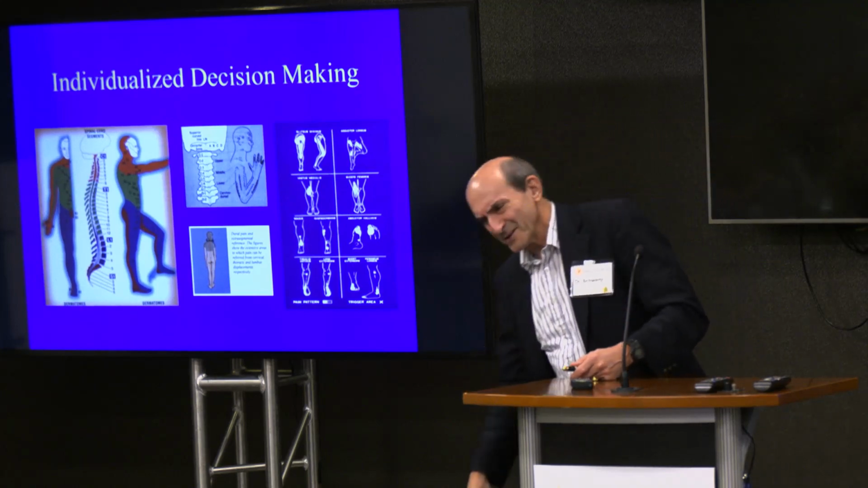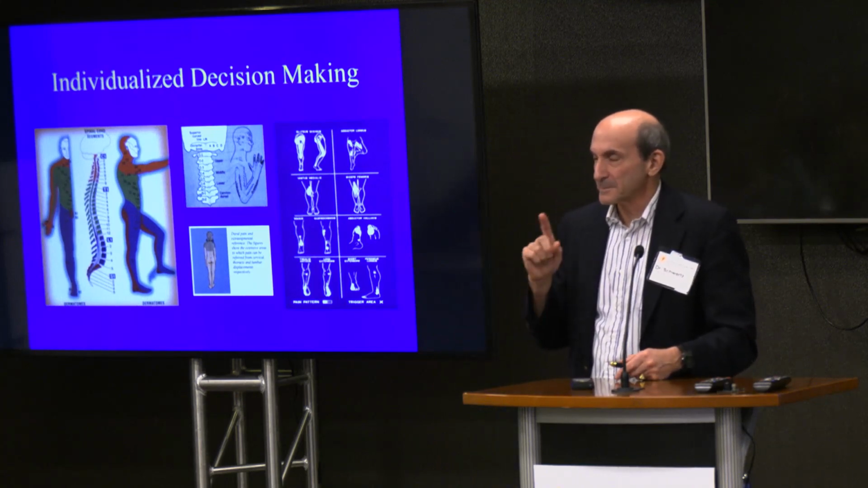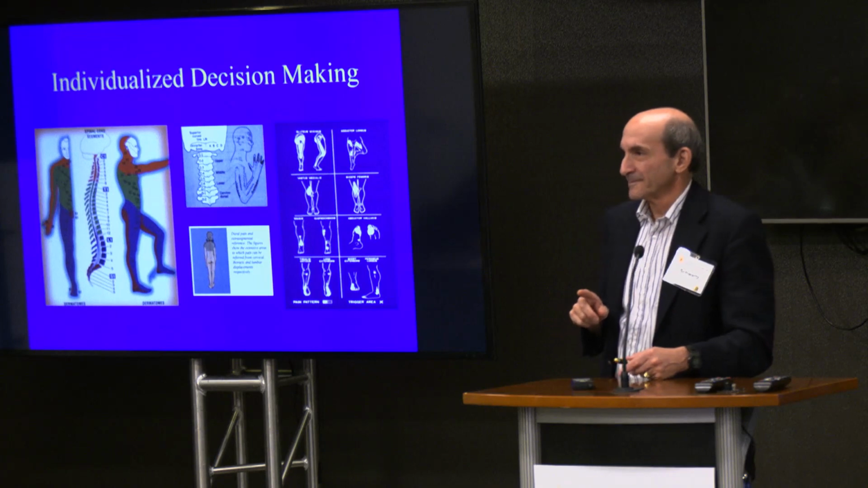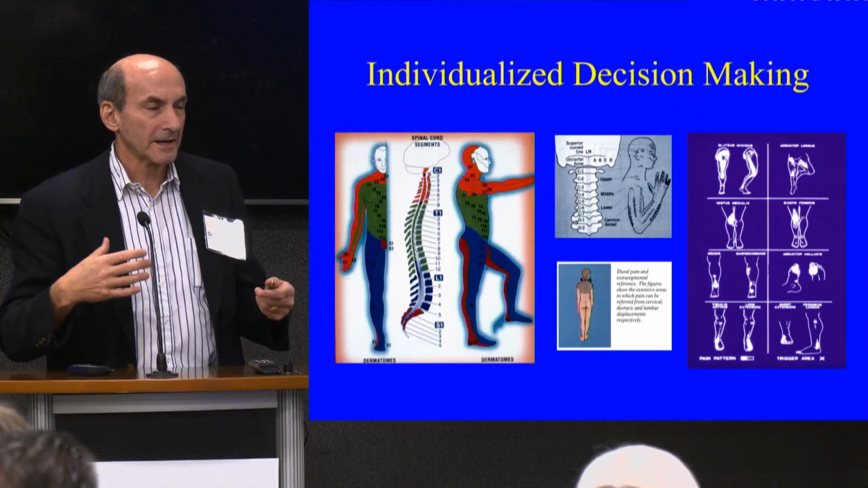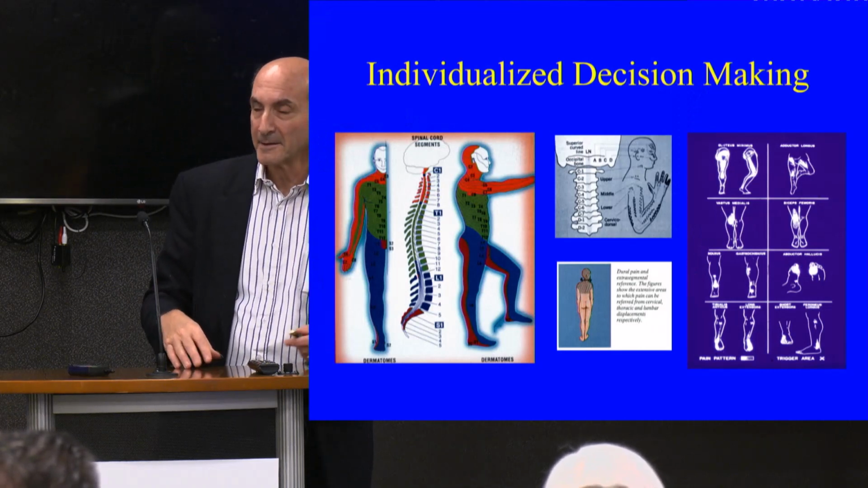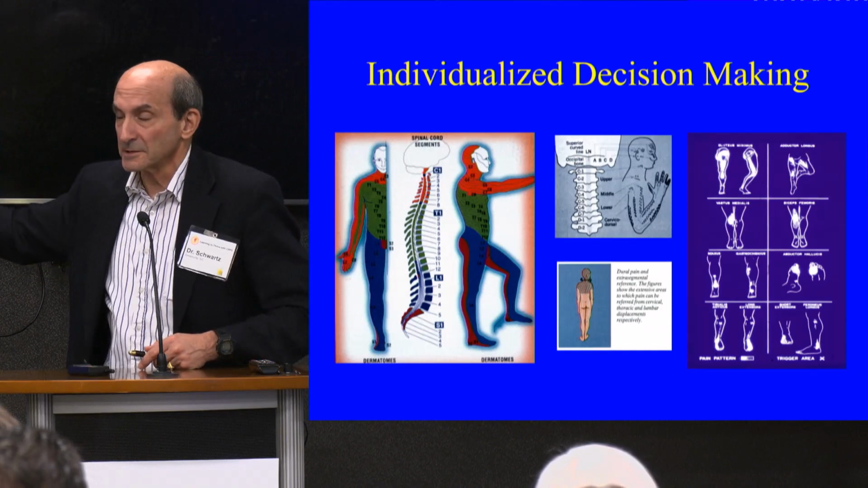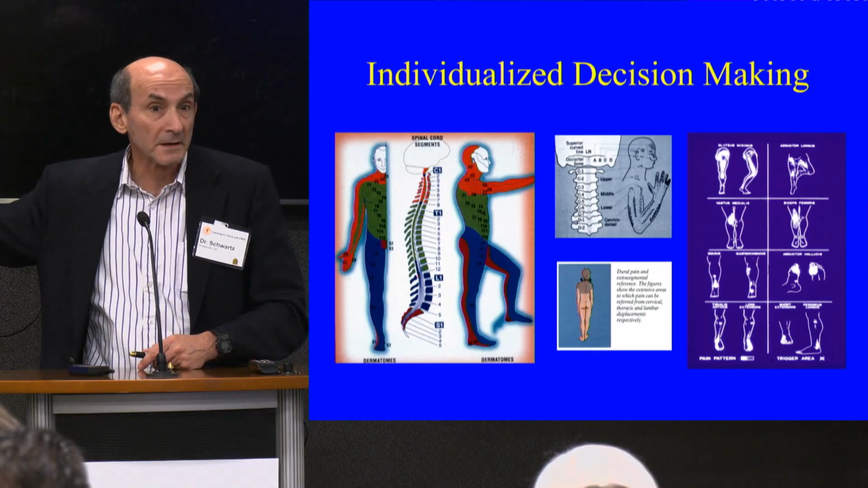Knee's okay, but down my foot is terrible. It's not nerve. It's not coming from your back. It's sympathetically derived. Okay? So you can start giving clues to the people taking care of you. Hey, this isn't classic sciatica, I get it. But you do know what a sclerotome is, doc, don't you? No. Well, let me show you this paper, and can you refer me to somebody who does?